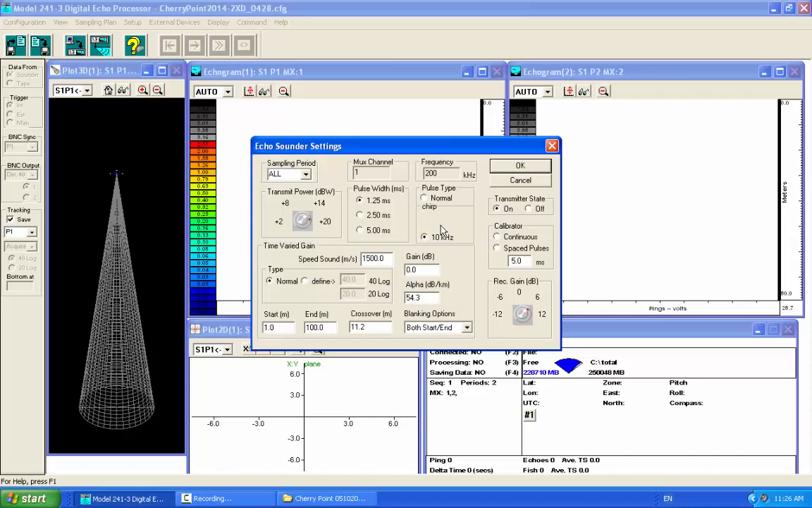The returning echoes from anything you detect have that same frequency sweep signature. It goes through a matched filter in the echo sounder and gets compressed back to the narrow pulse. But the signals from other sounders won't match that, so unless they were using the same frequency in a similar sweep, it should get rid of most of that.